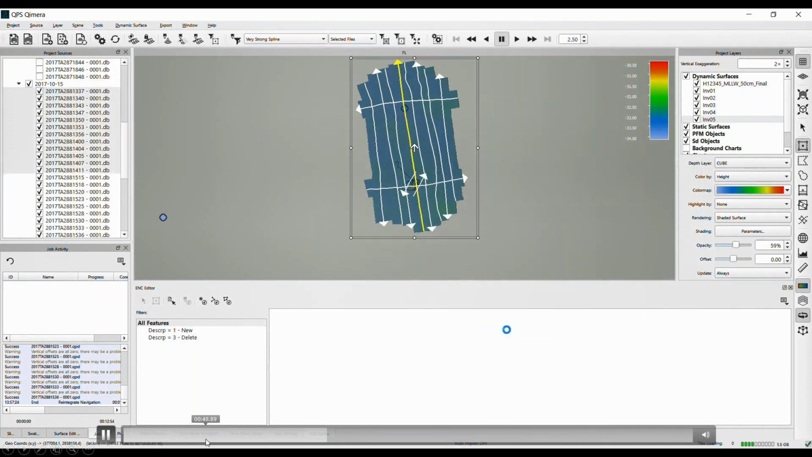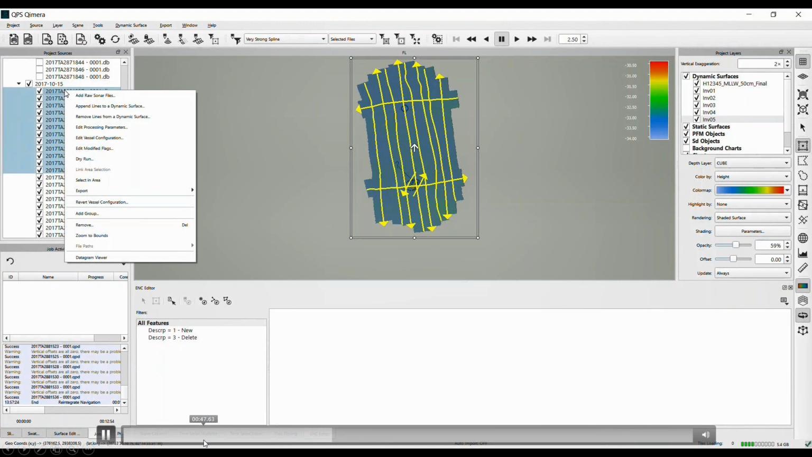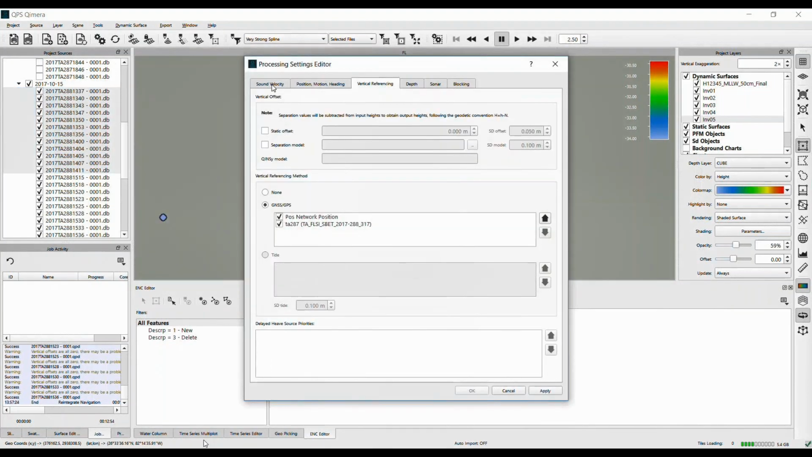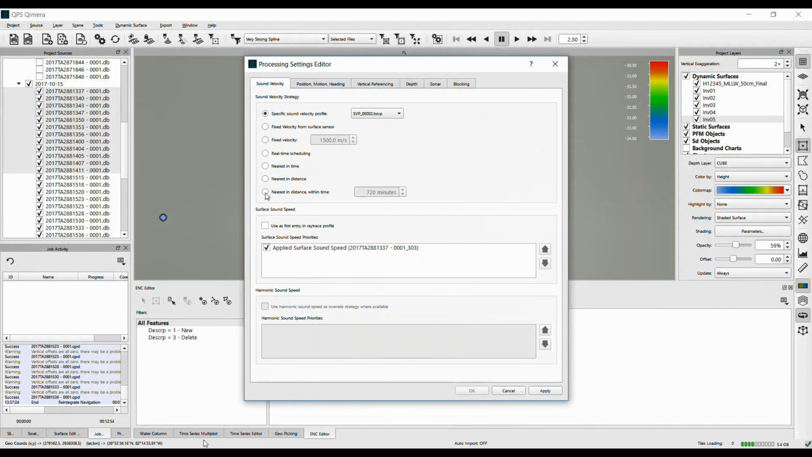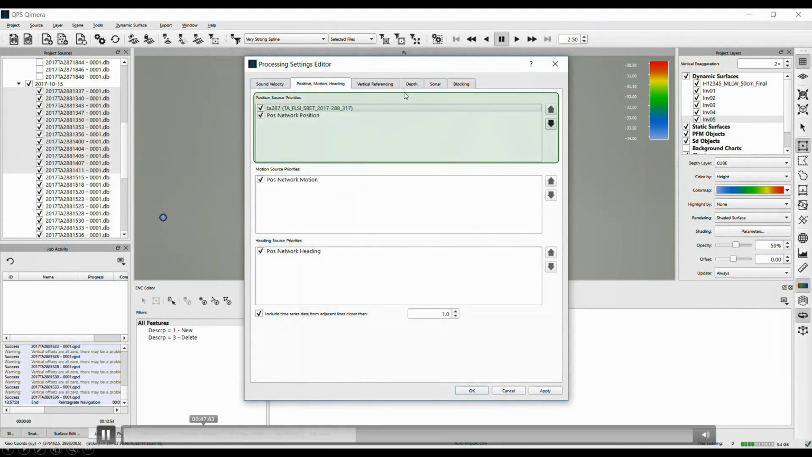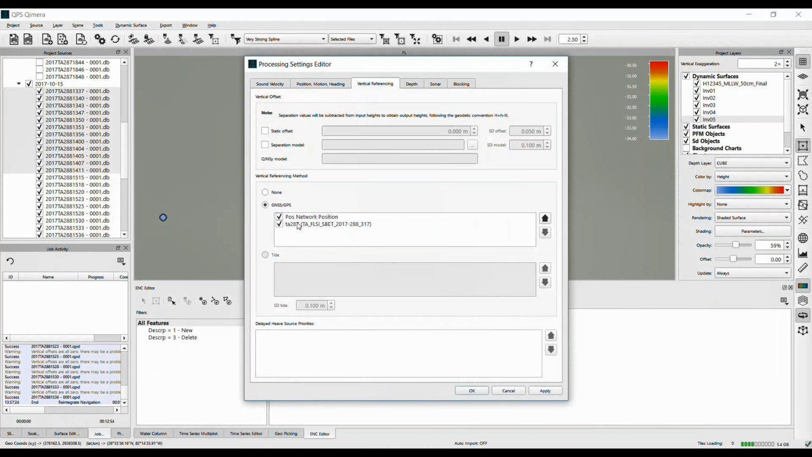I'm just going to kick off the processing first. And it's the same processing we were doing earlier, except this time I'm going to add the separation model because I had taken it out earlier. Okay, nearest and distance within time. And once again, put the SBET as priority, both horizontally and vertically.